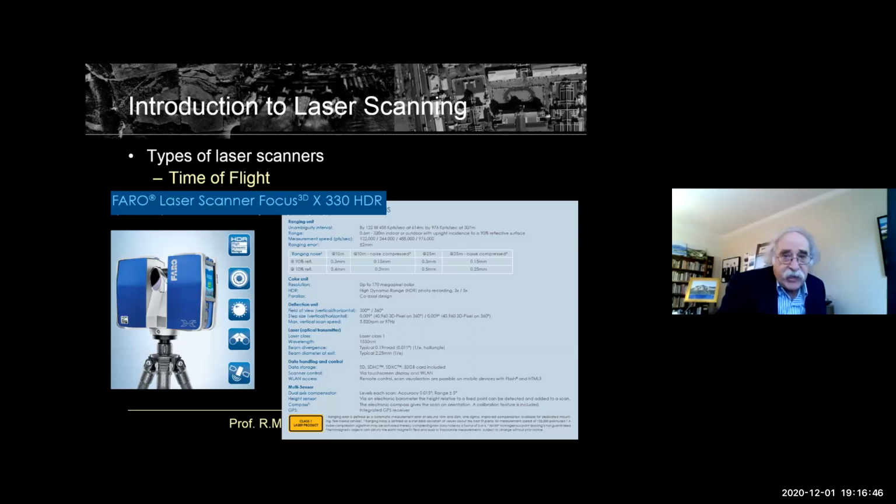Somebody asked yesterday about the price of scanners. You could probably purchase this one with an educational discount for about $40,000.